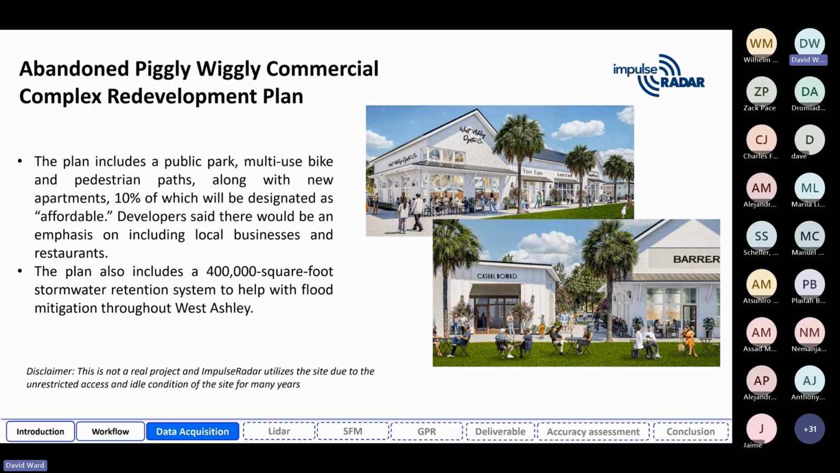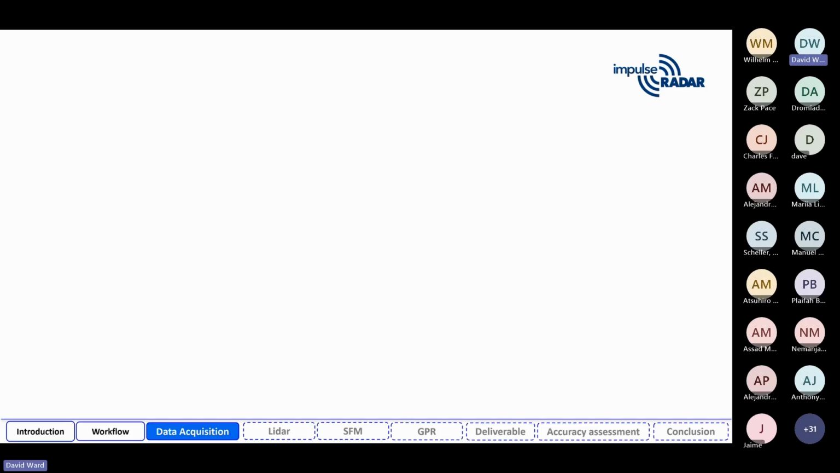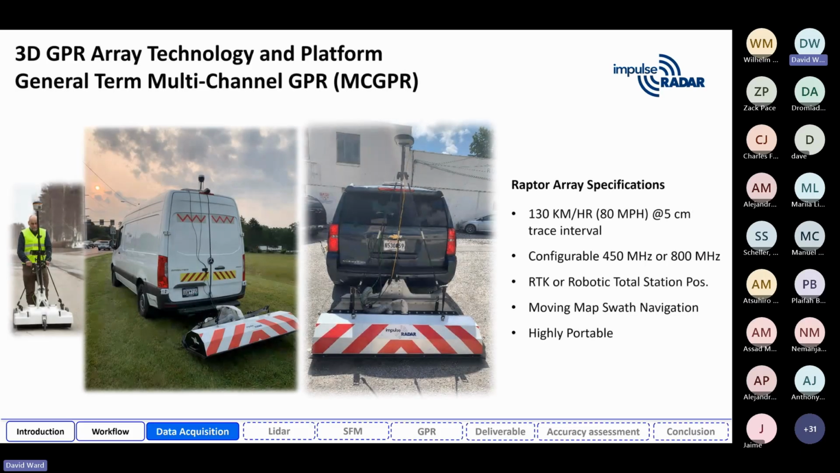The site will be redeveloped. So this is a classic scenario of a SUE project under ASCE 38, which is now 22. And I won't go into ASCE; I assume most people here know what that is.